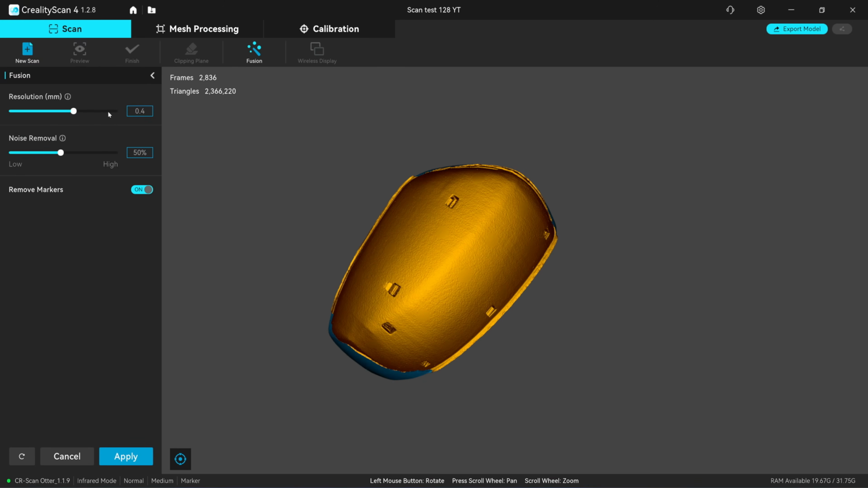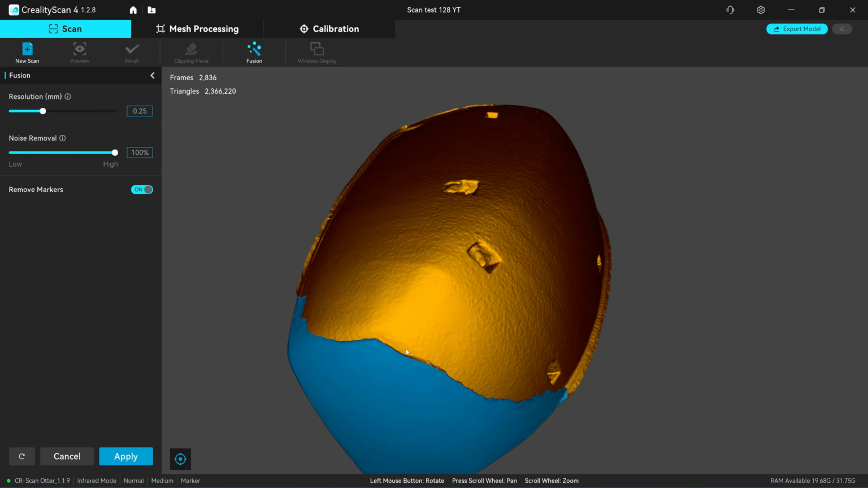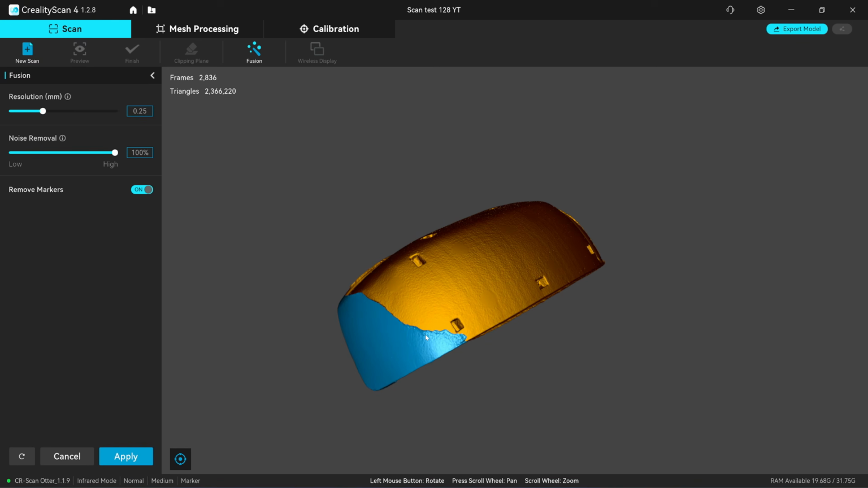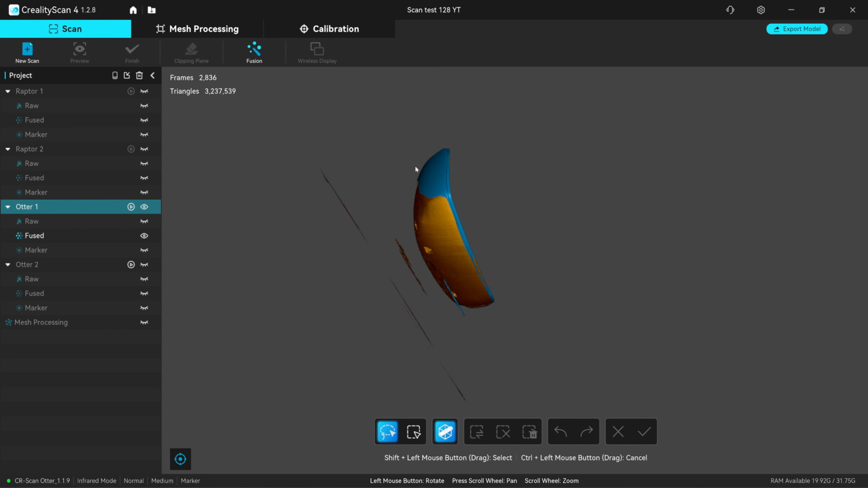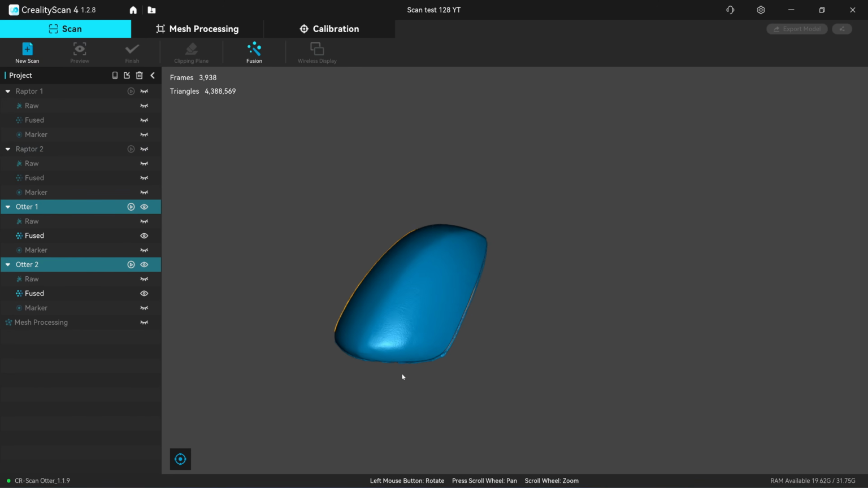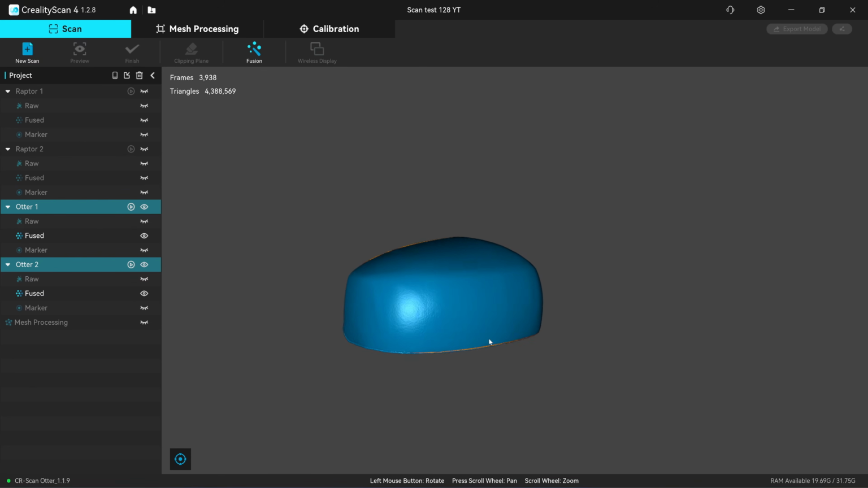Okay, I need to change the resolution to 0.25 and slide the noise removal to 100%. It will remove the low confidence data, which is the edges here. It will be removed. Let's try. Okay, now you can see that the rough edge has been removed. Let me clean up the scan, and if I turn on scan number 2, okay, so now we have smooth scan data. So the Otter can scan this thin shell.